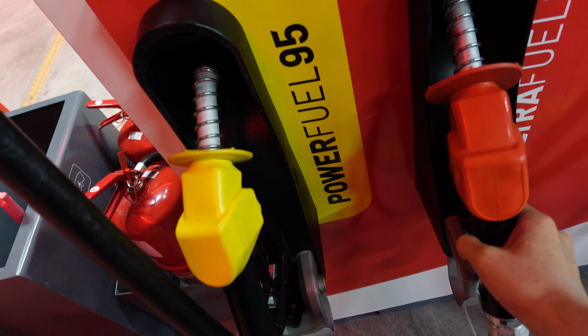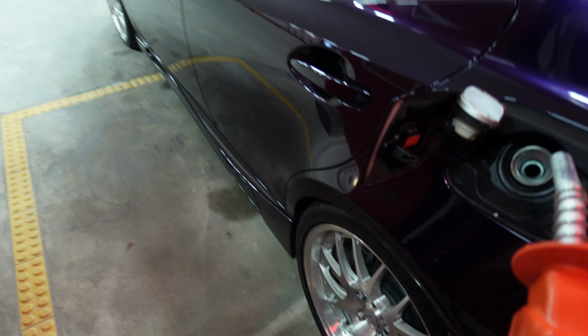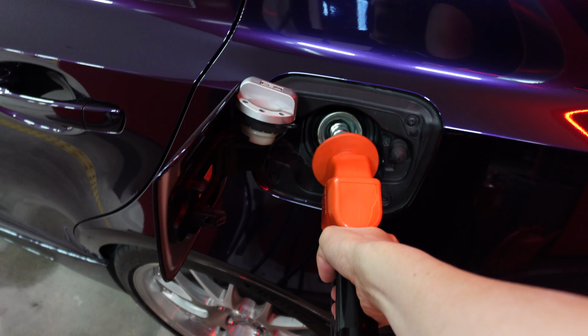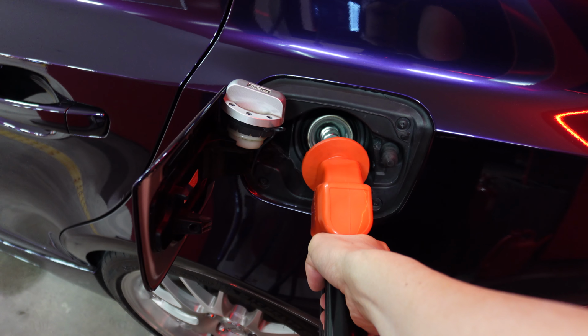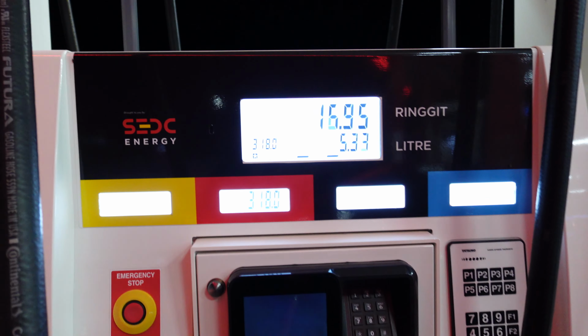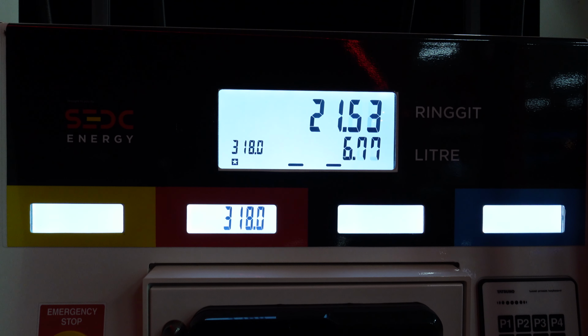Okay, so we're just going to pump a full tank of 97. Now, one of the things I like about this pump is how fast it pumps. Most of the ones we have here are quite old and the pumps are rather slow. This one is pretty quick. Oh yeah, fill them up with juice.